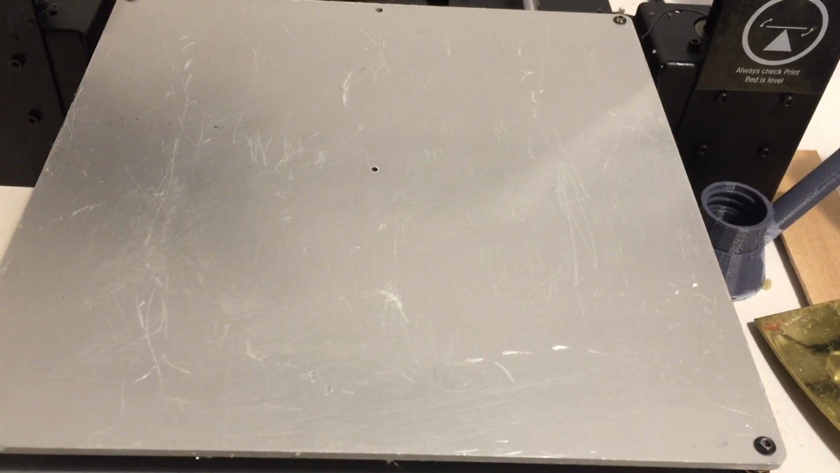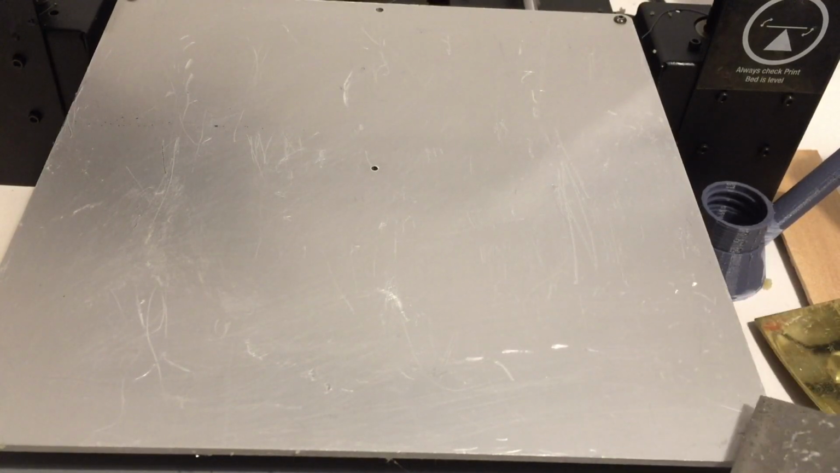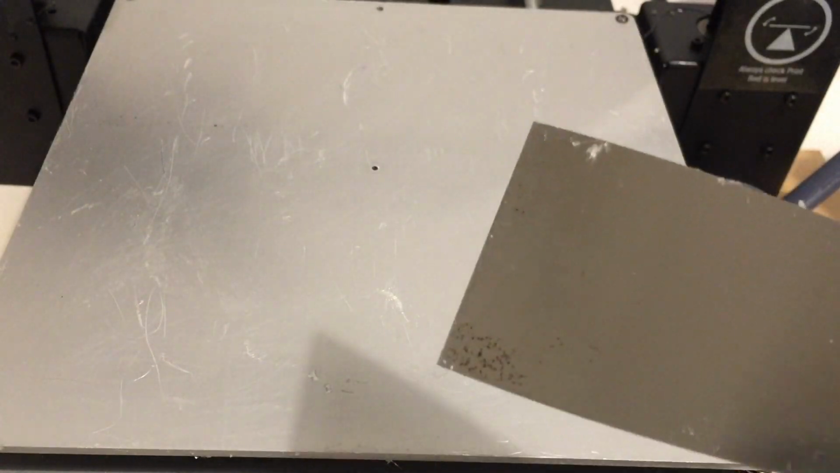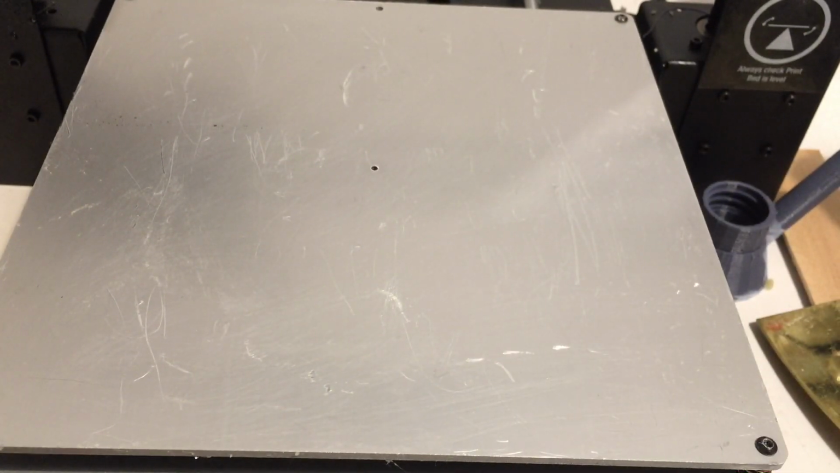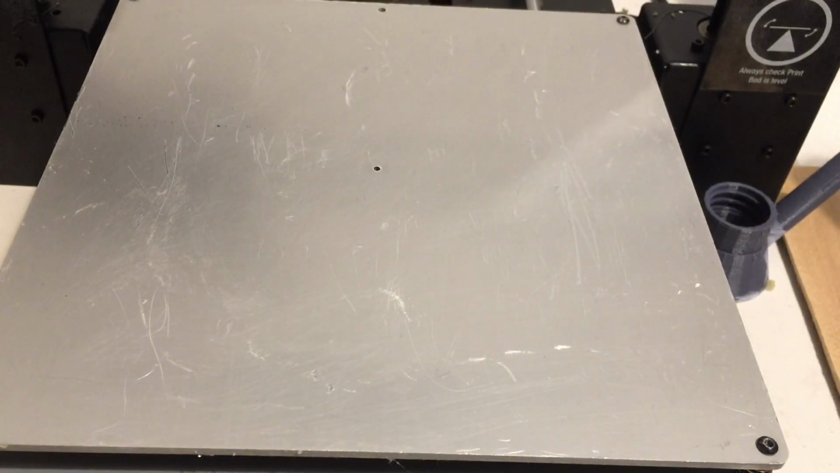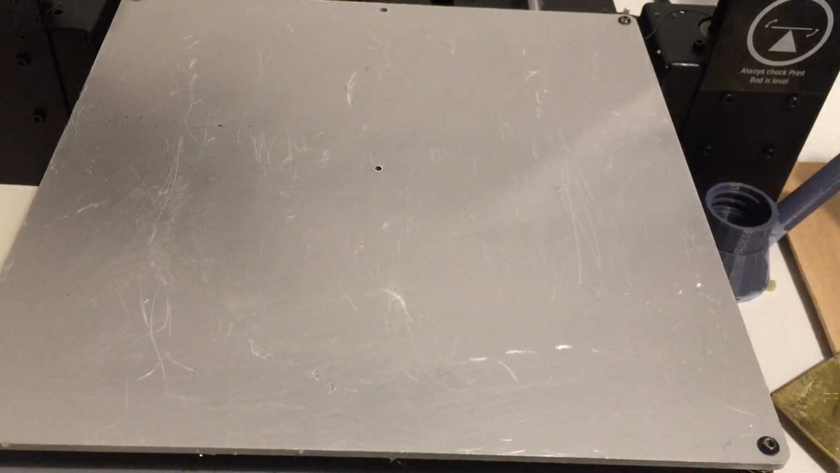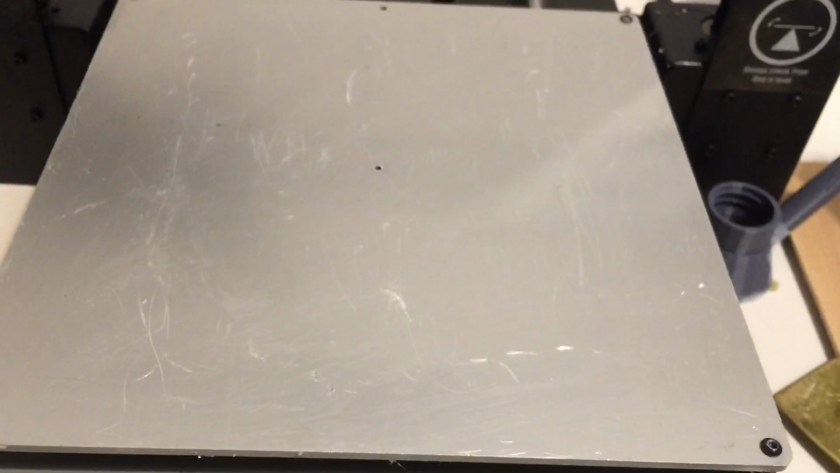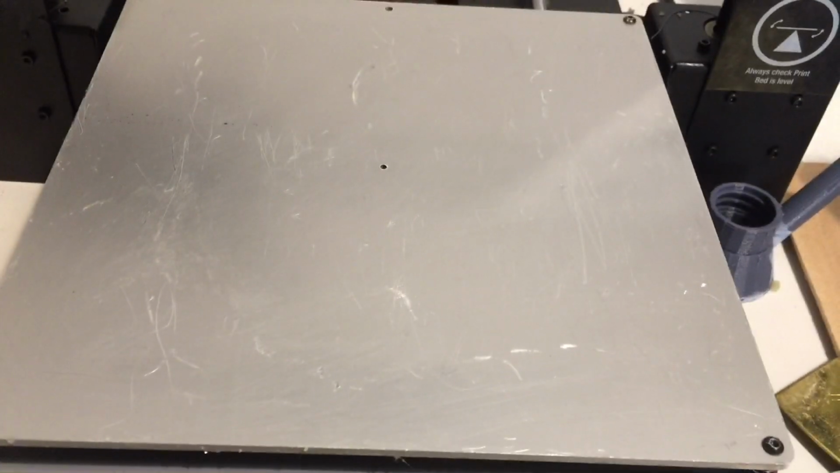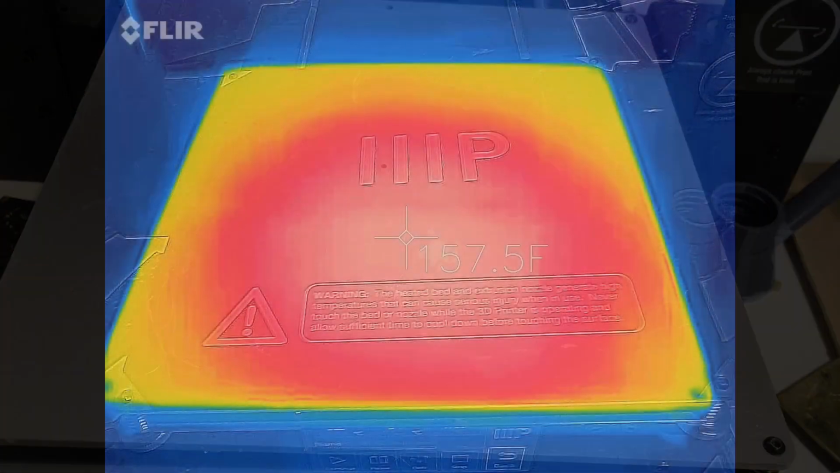Okay, I removed the build sheet, the cover on the heated bed, and the adhesive had a little bit of give. I used this putty knife, which is steel, and I shouldn't have. I had a brass one like this, which is a little easier on soft materials like aluminum. I didn't bother to go get it. I should have. I also tried this razor blade window scraper, which I shouldn't have, because if you look closely, there are a few tiny grooves. They're not real bad, but I should have known better.